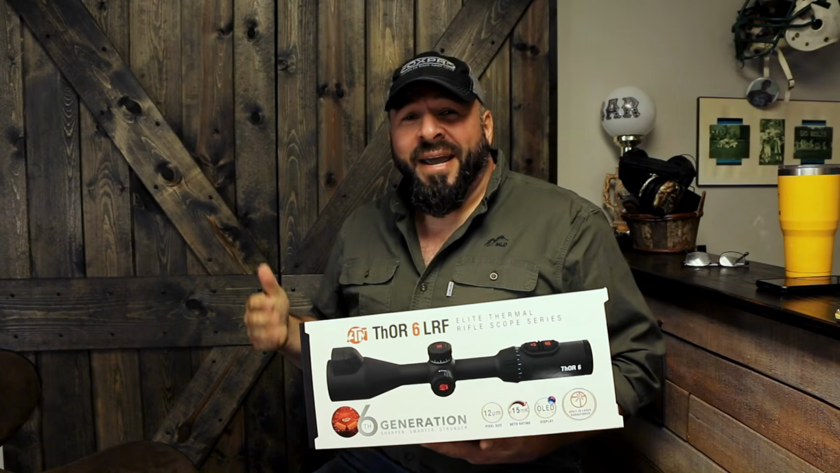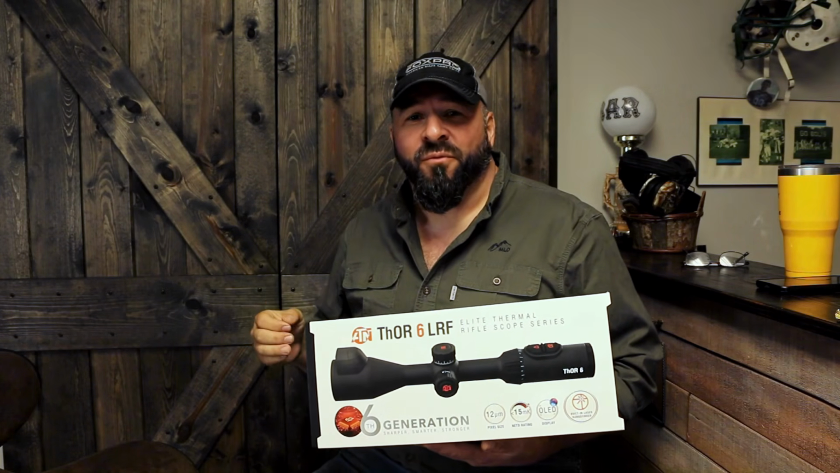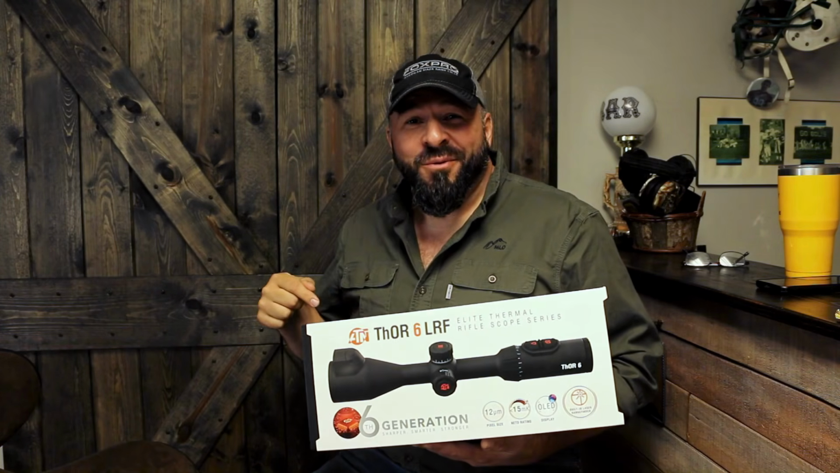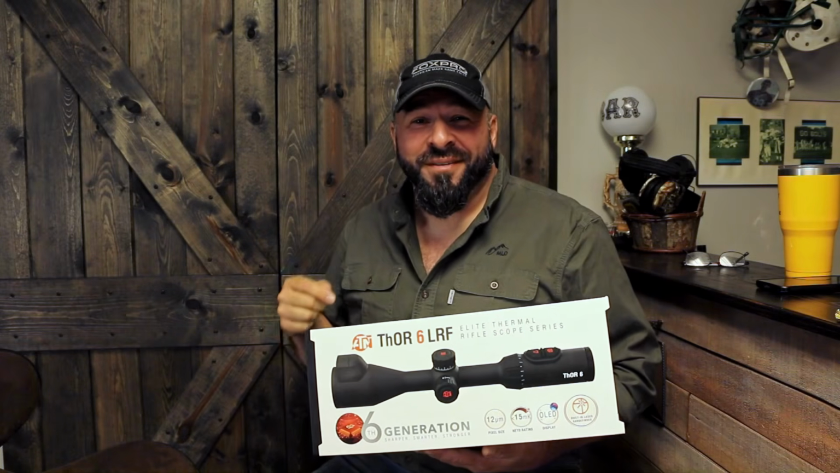This is the brand new ATN ThOR 6 640 by 512 with a 3-24 zoom. Let's see what the best thermal scope for coyote hunting in 2026 actually comes with.